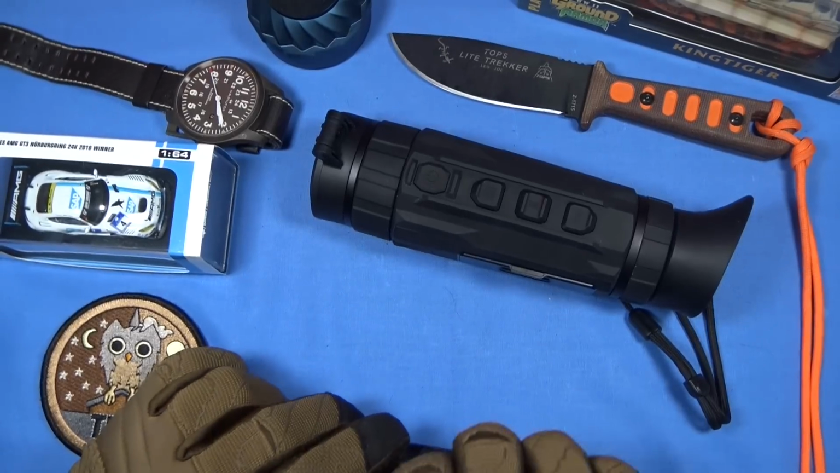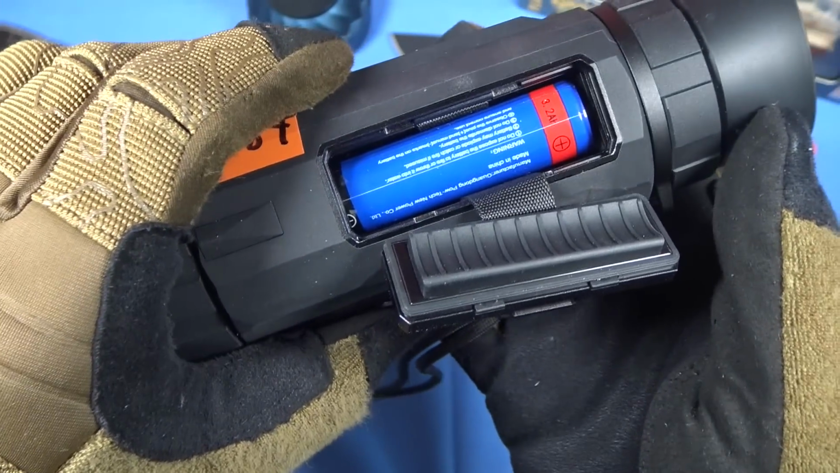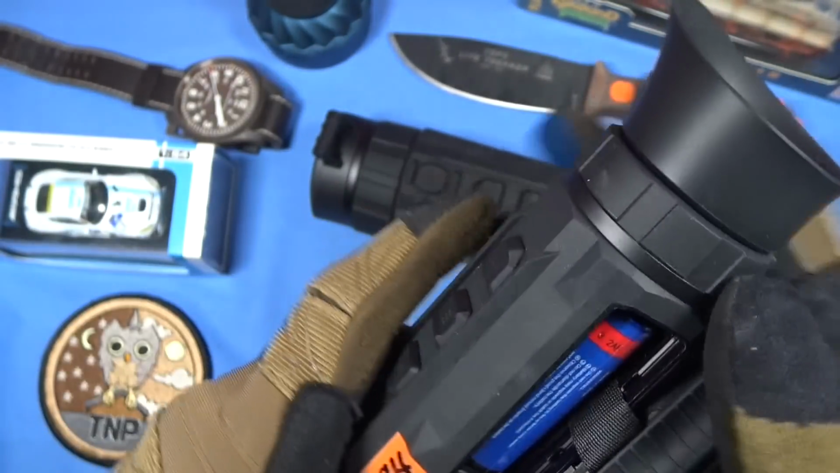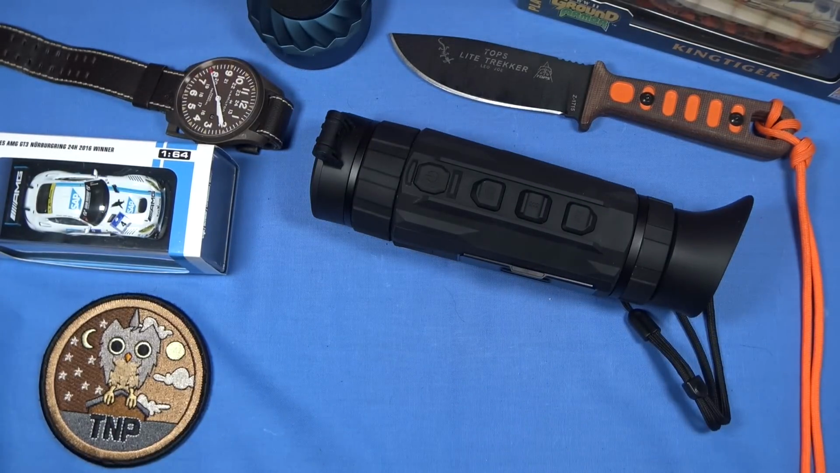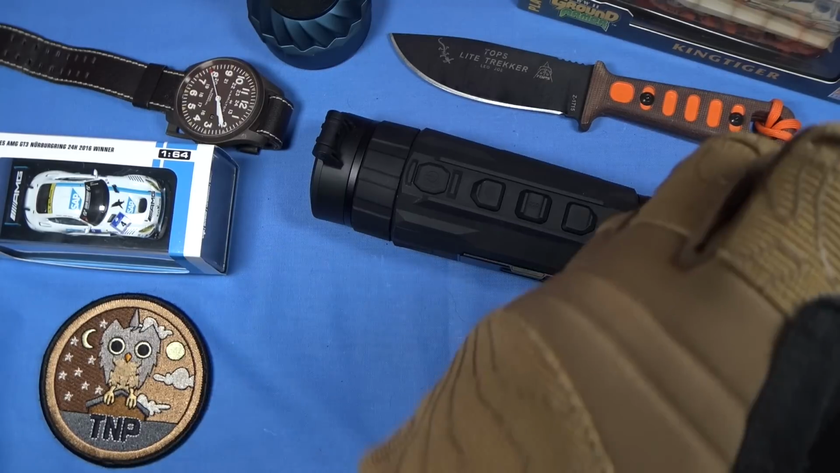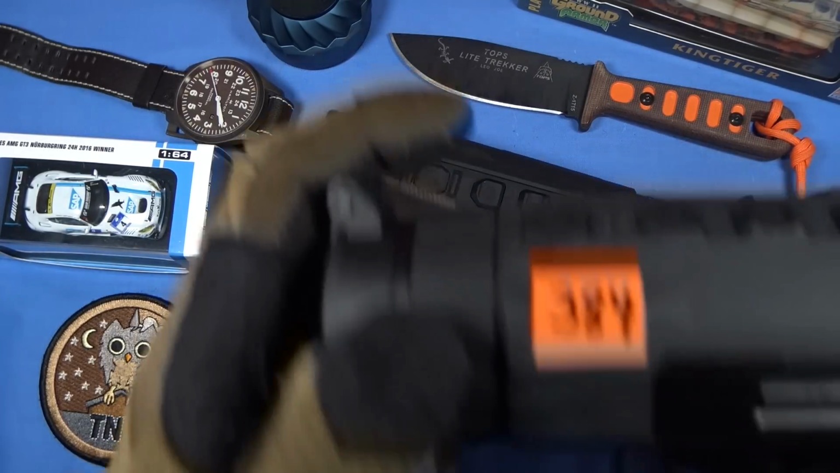The 12 micron units, they figured it out with the firmware, the software, the image sensors on it. I'm super duper impressed. Both of these, by the way, are powered by a rechargeable 18650 battery. You'll see right here, it includes two. Again, kudos to AGM Global for doing that. A charger as well is included. I find these have a really good burn time. Maybe not the 7 hours that AGM Global says they will do. Maybe not quite that. But I've got 5 hours of use on this thing with no problem.